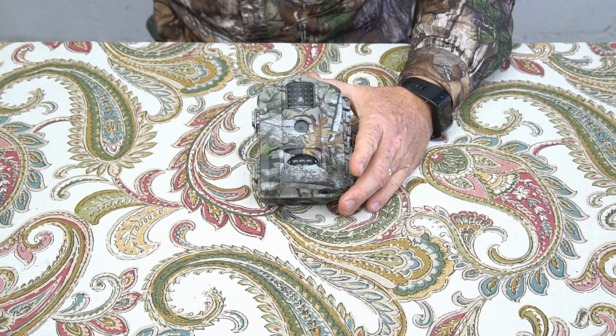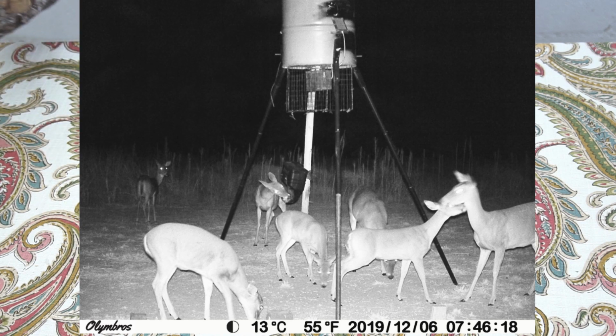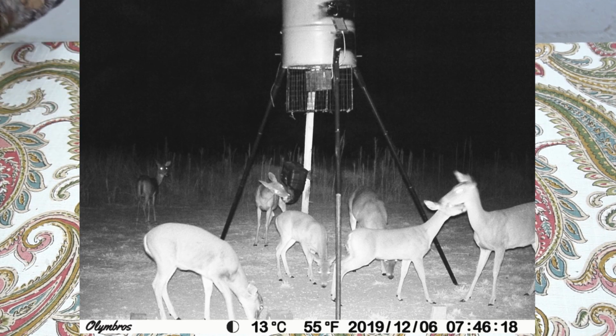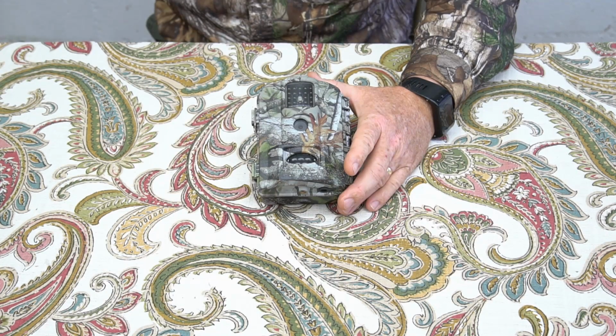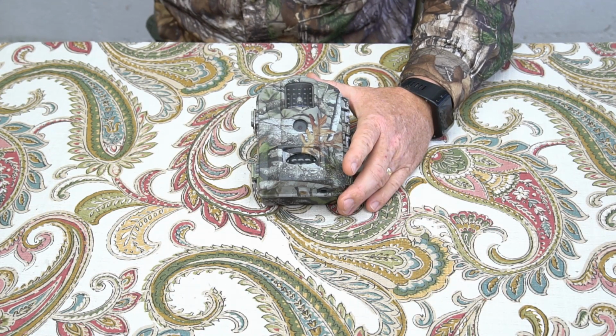Alright, I've already shown you the bright daytime one. Let's put up a nighttime picture. There's some deer underneath the feeder there, and you can see right in the center, it's really good. The light is really bright right down the center, and that's about 30-40 feet away. That deer at the far back there is about 40 feet away, so you know, it's really casting out there, and you're getting that much clearer picture because of that zoomed-in lens.